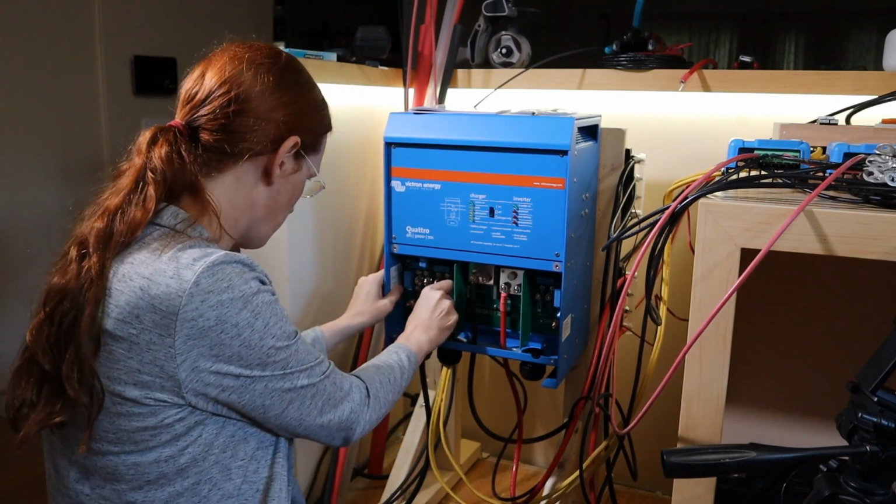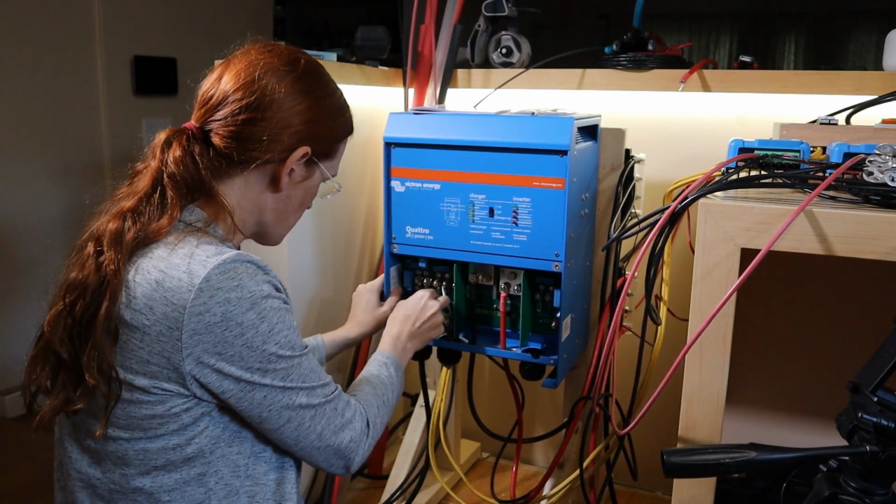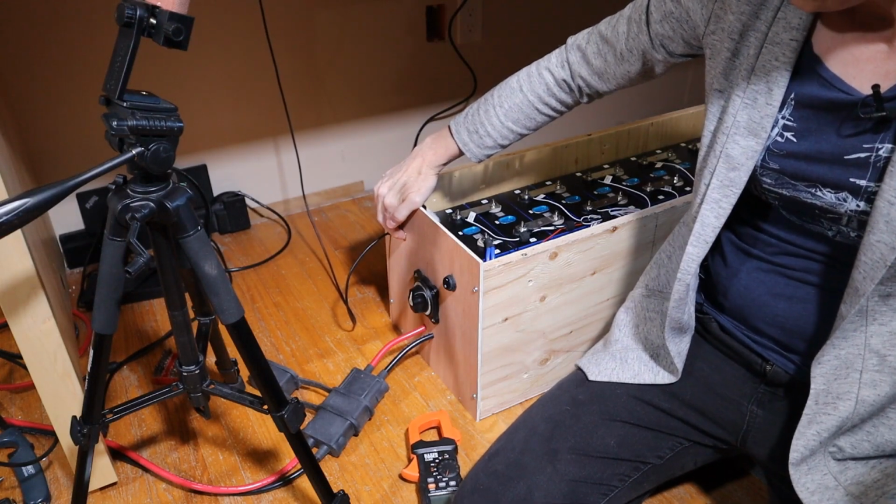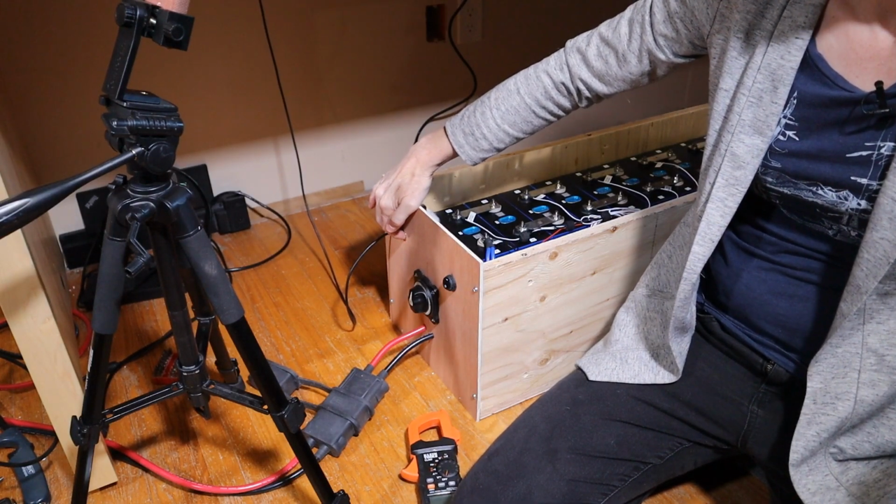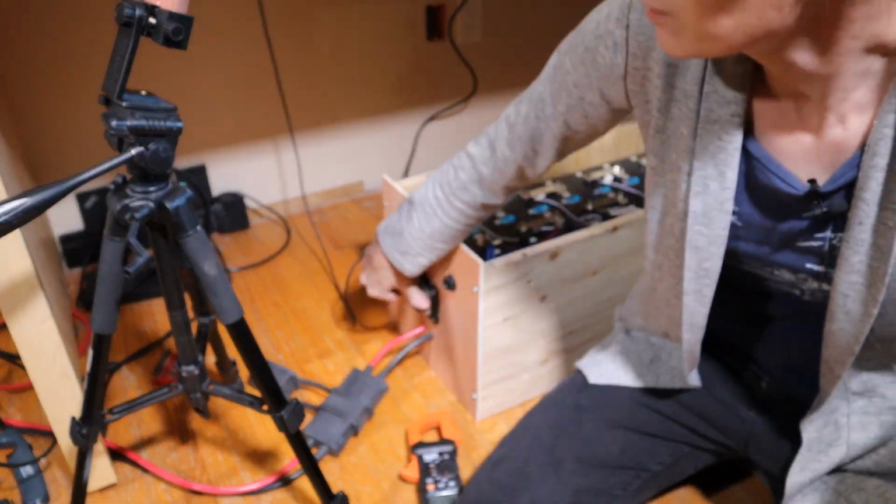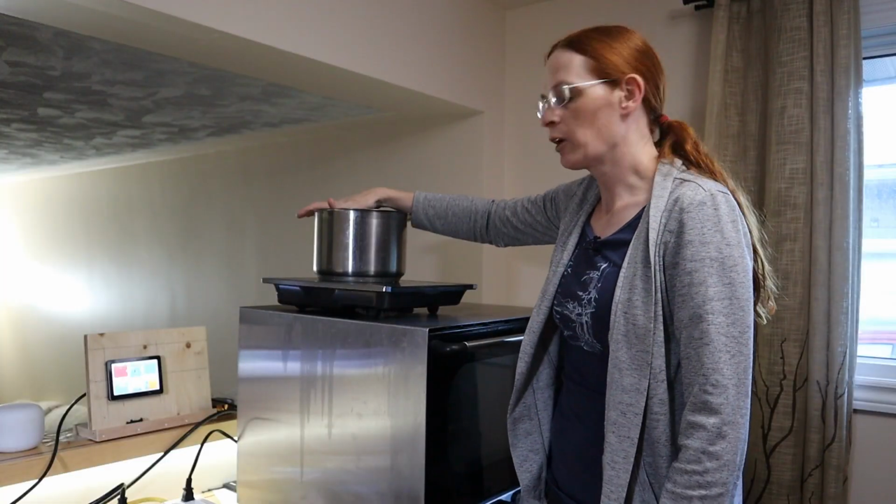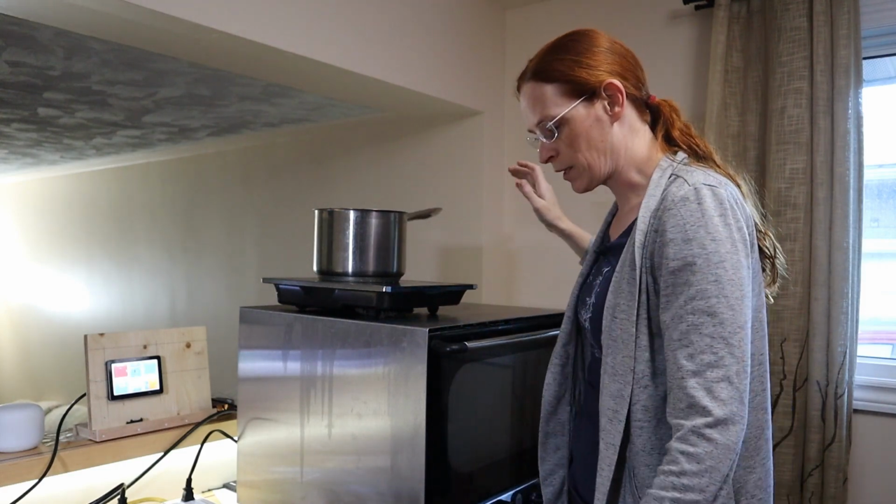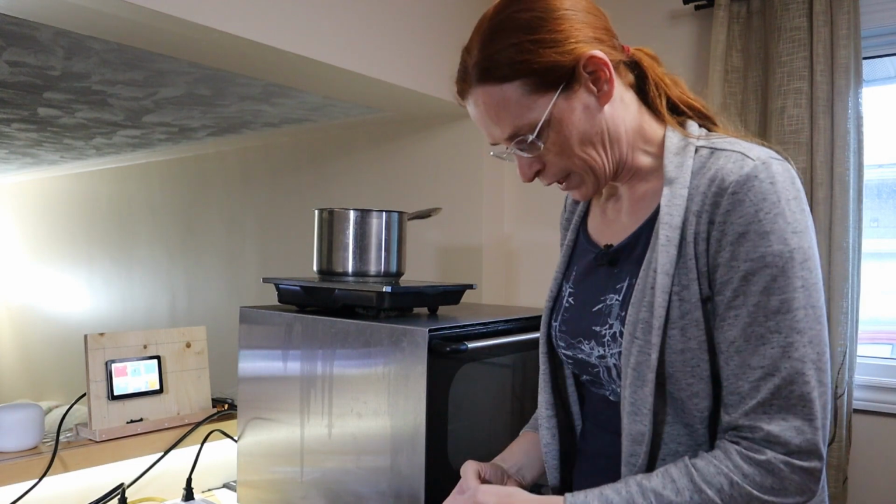Good enough for the relatively short period of time this is going to be configured this way. Pre-charge resistor, 1, 2, 3, 4, 5. Contact. So this is a giant pot of water. I don't expect to be able to boil it. Like I said, I'm going to do about 5 minutes per test. I'll use my phone as a 5-minute counter.